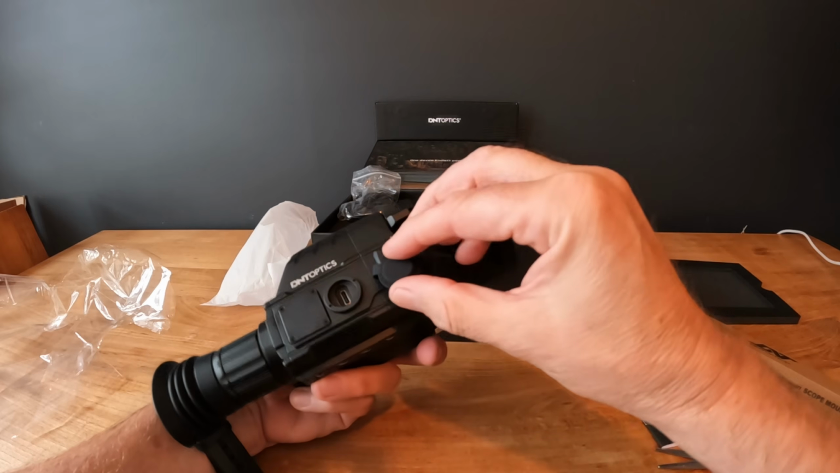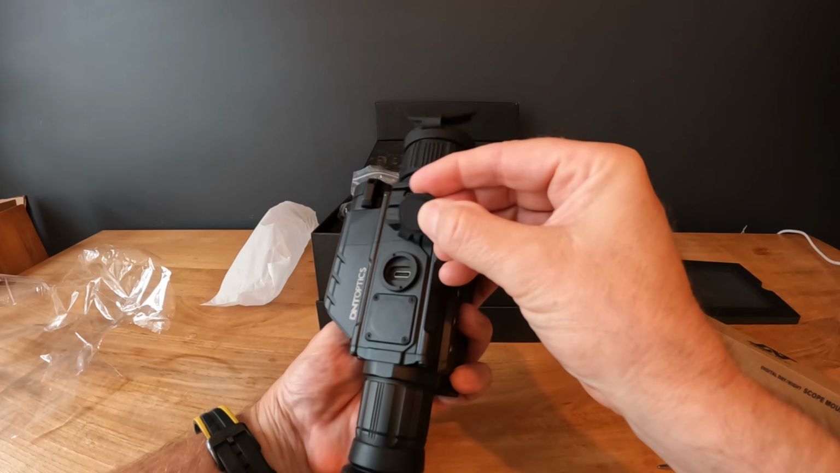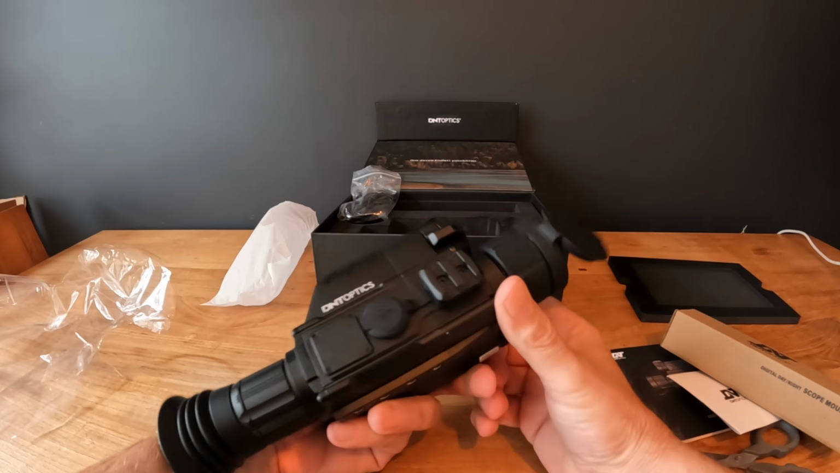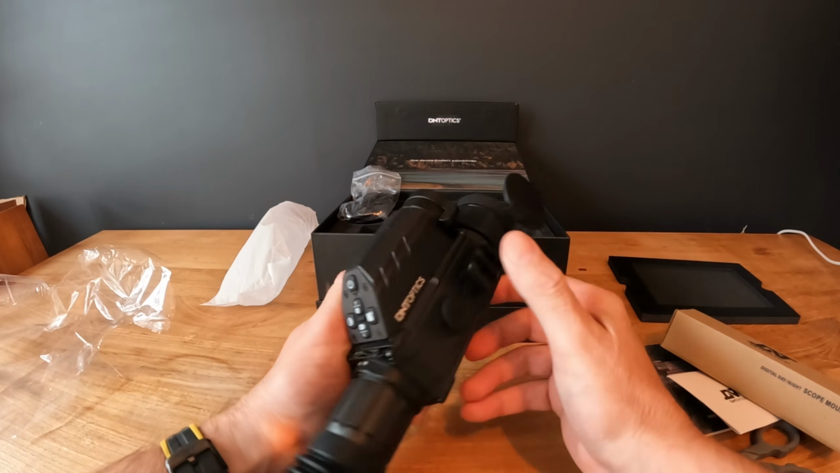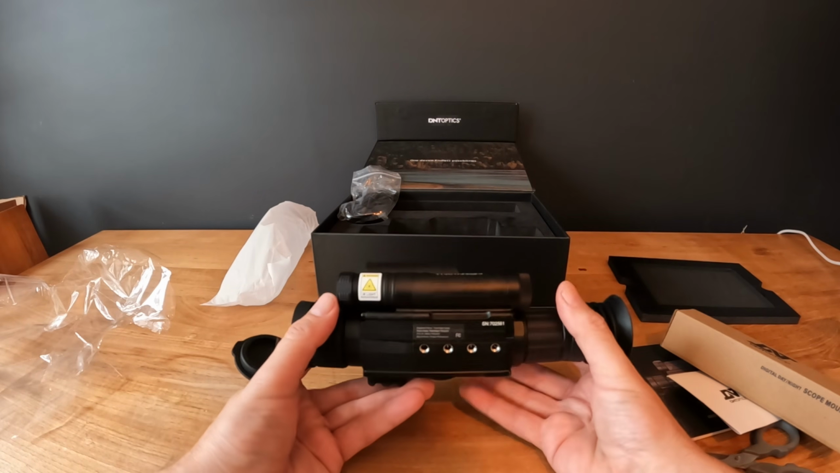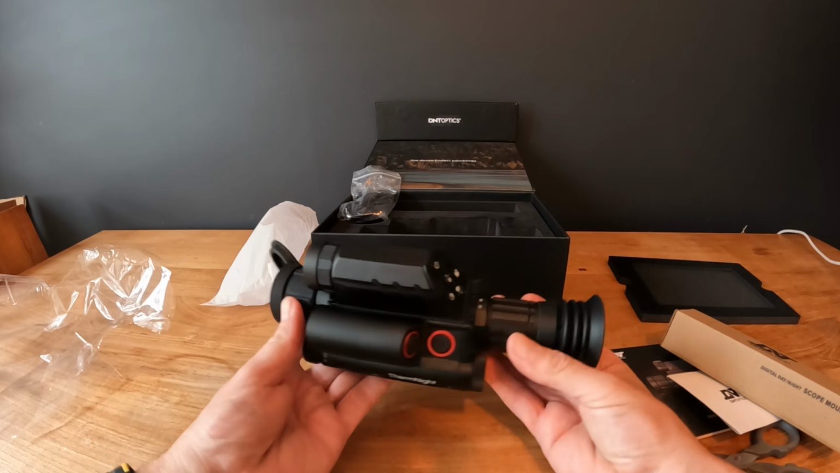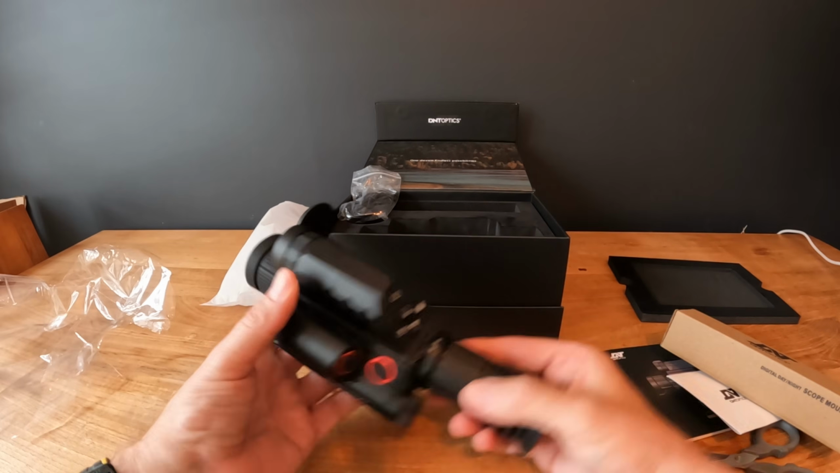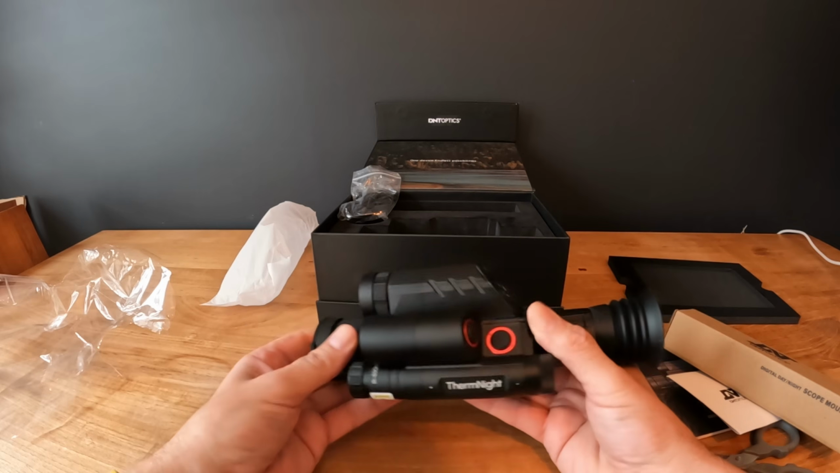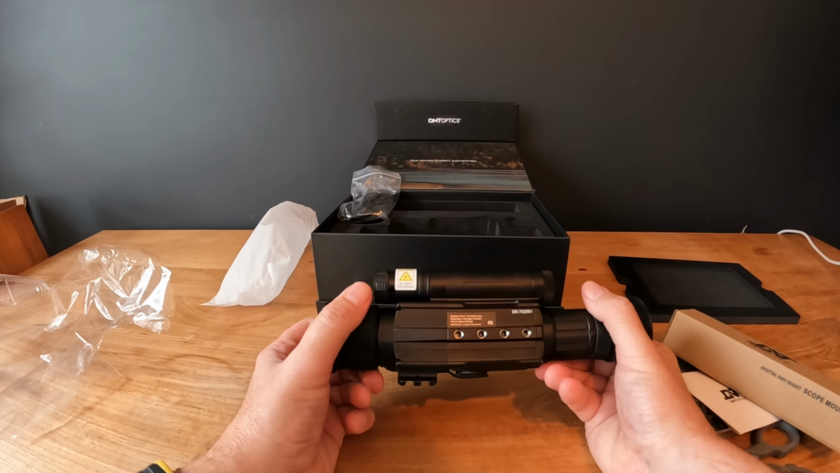I've changed that as well for your C-type connector, so that's just a push in. Really good, I like that. Like I say, this is the first time I've had a look at one of these since the British Shooting Show at Birmingham, and I really like this. So now I'll get this mounted onto my BRK Pathfinder, and then I'll get out and get some footage done, and we'll see what it's like.